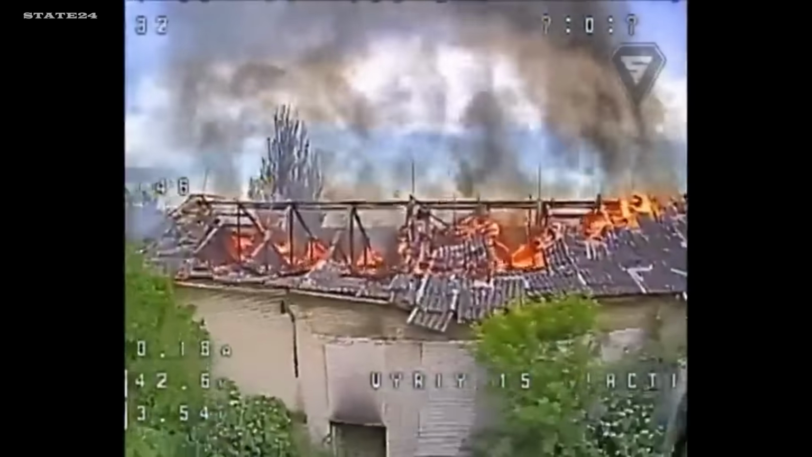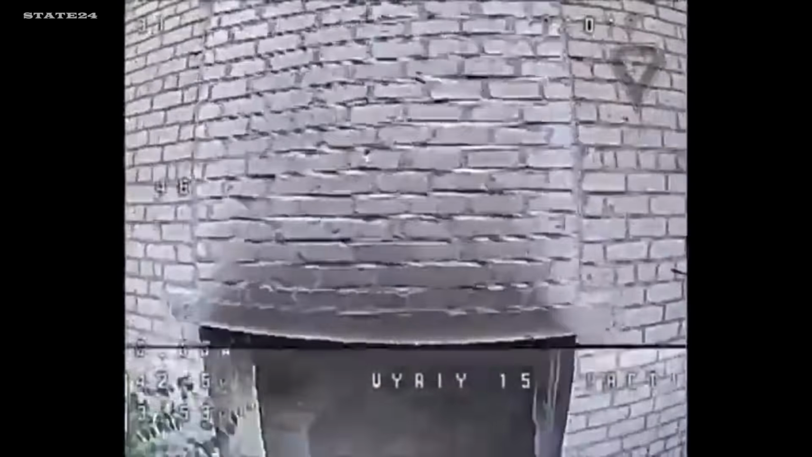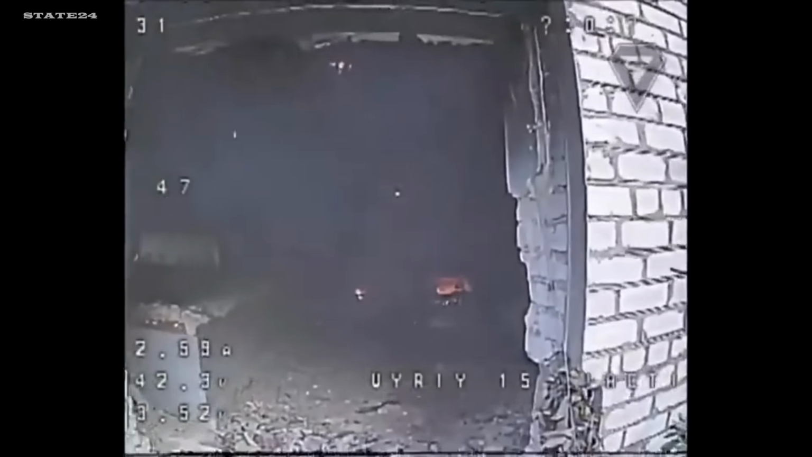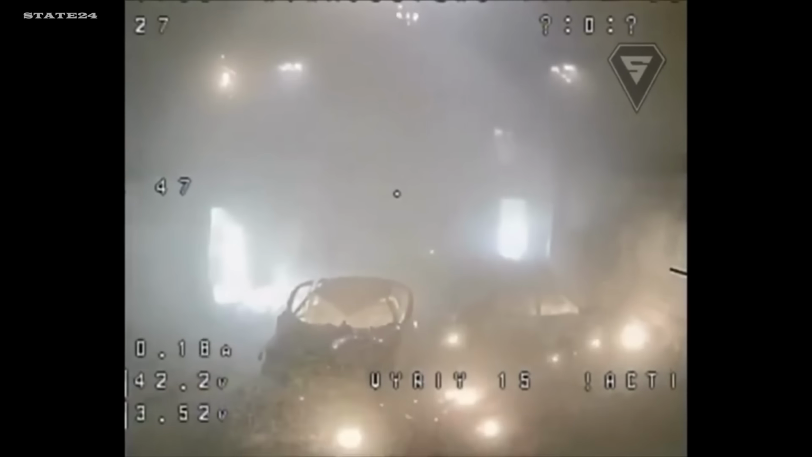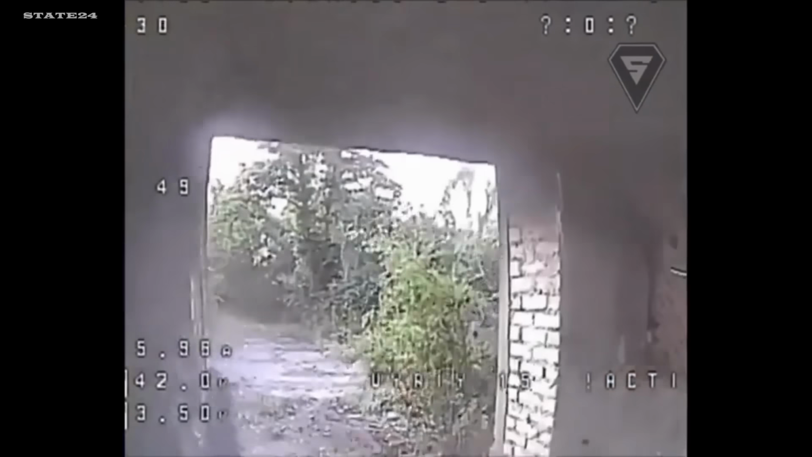Russian forces have been sheltering vehicles inside collapsed buildings and garages, trying to hide them from drone surveillance. The logic makes sense. Walls, roofs, concealment from above. But fiber-optic drones navigate through entrances, through gaps, through whatever opening exists. The shelter becomes the target. 3 vehicles that were supposed to be hidden, gone in a single sortie.